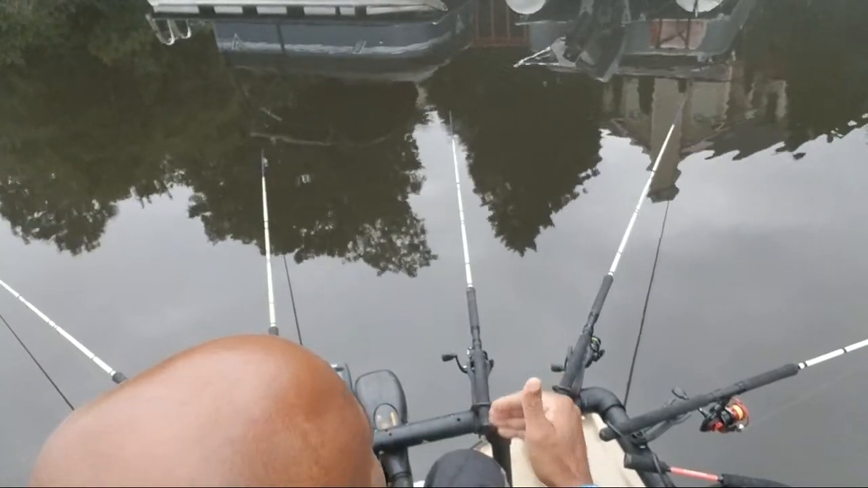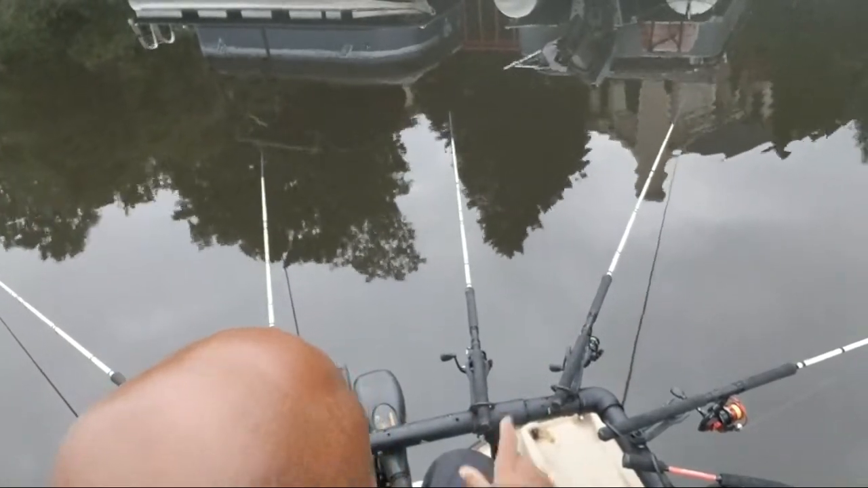Now they may be out a little bit, or they could be holding tight on that structure over there. I don't know which one it is. Let's see if they're doing anything.